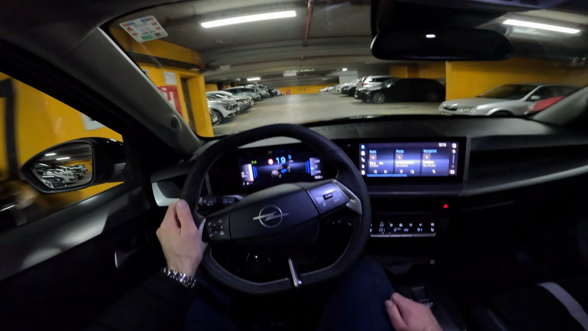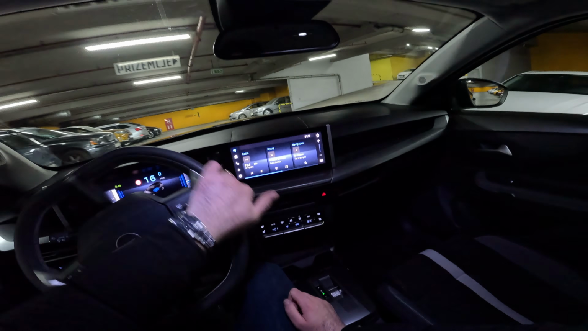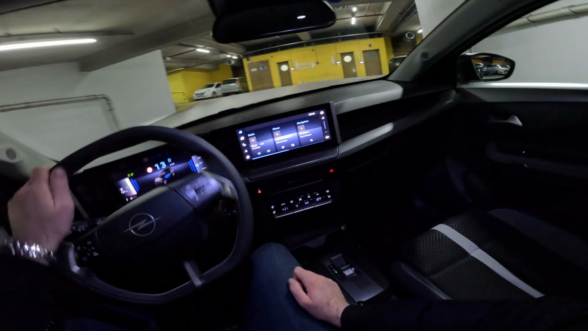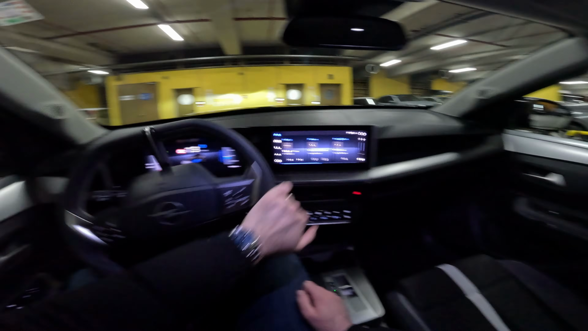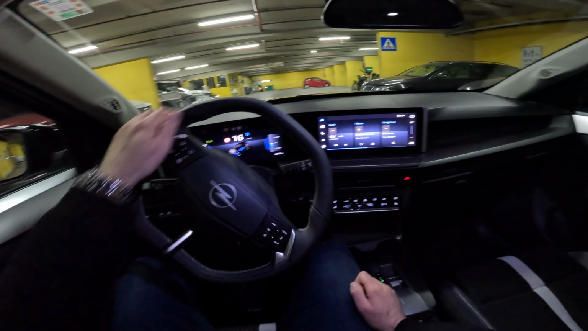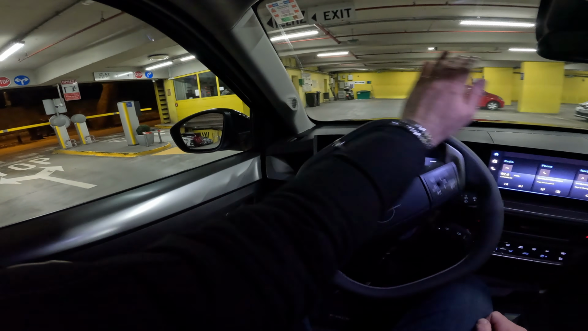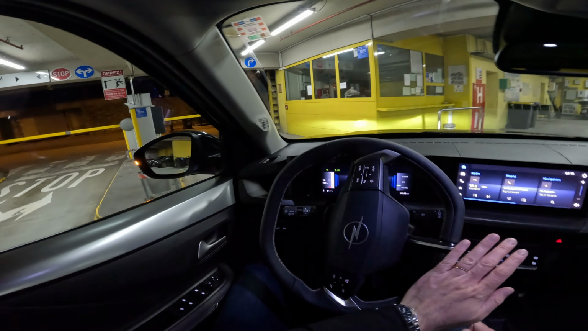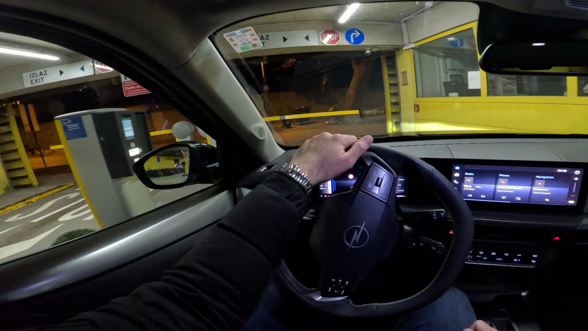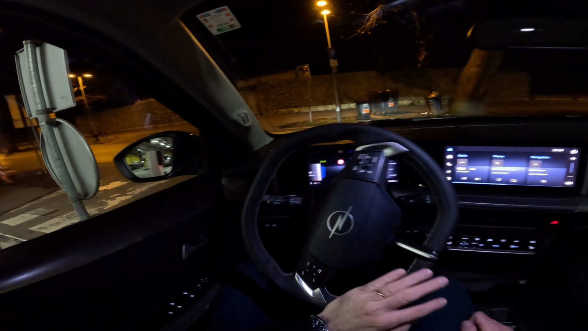And soon we will depart this garage. It's pretty huge, right? So many floors, but now we will see the exit. Need to watch for the wheels. We are good.